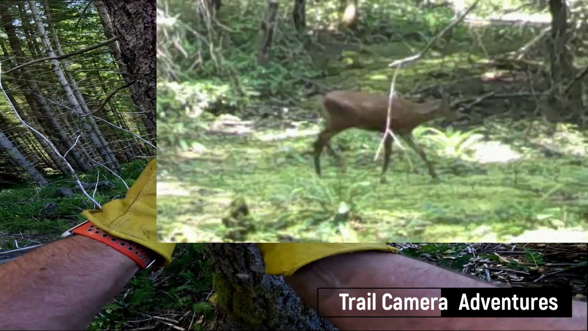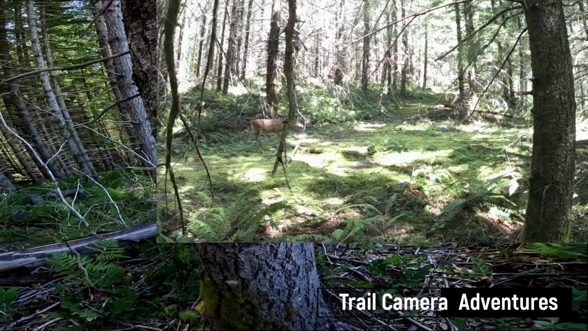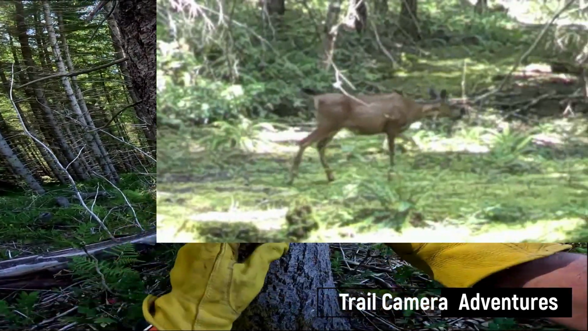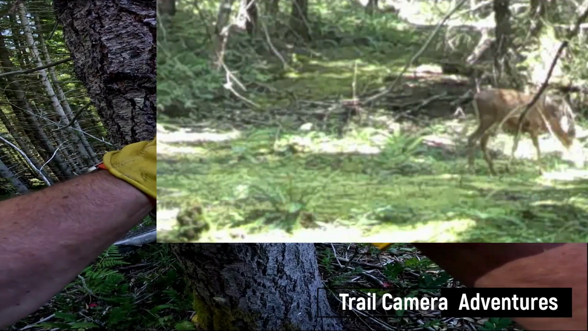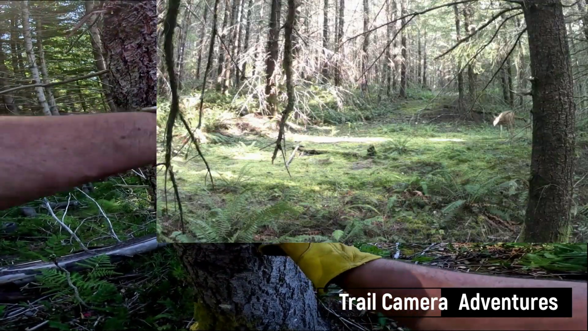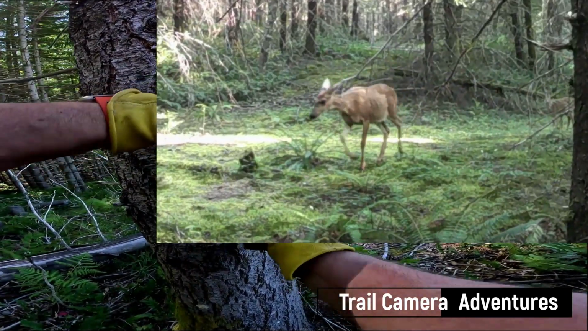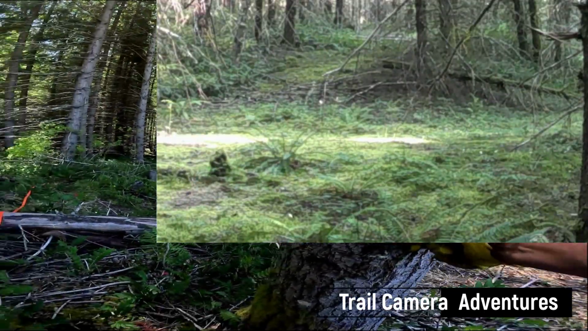Off, on. Oh, it's working. That's fantastic. Such a joy. So it's been working for months. Now, none of these are on bait stations. If I put a bait station up, the deer and elk come regularly, and then you use up all your camera in a hurry.